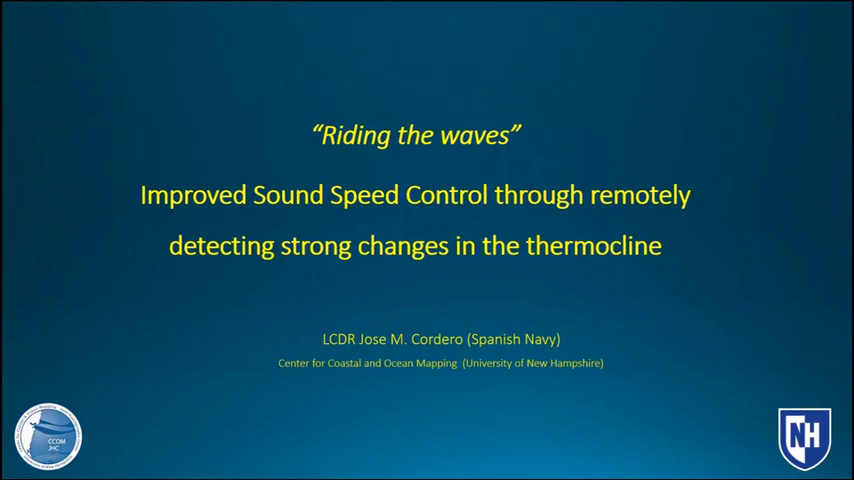So when you were talking about tracking the top and the bottom of the thermocline, I think you obviously were having more difficulty with the top than with the bottom.